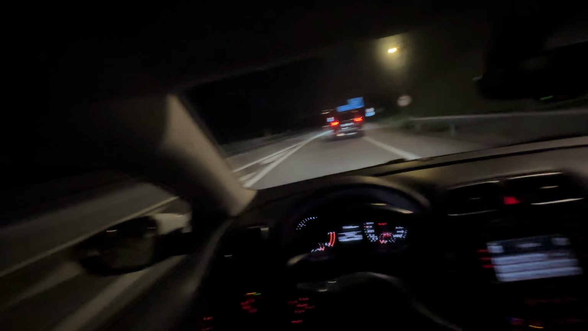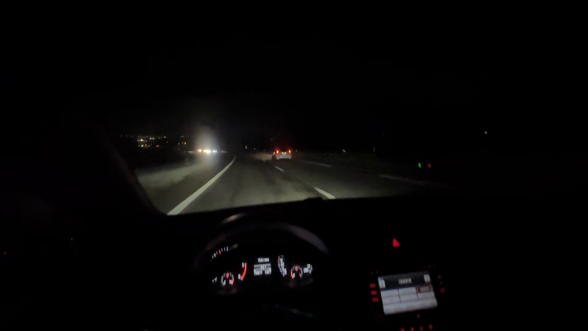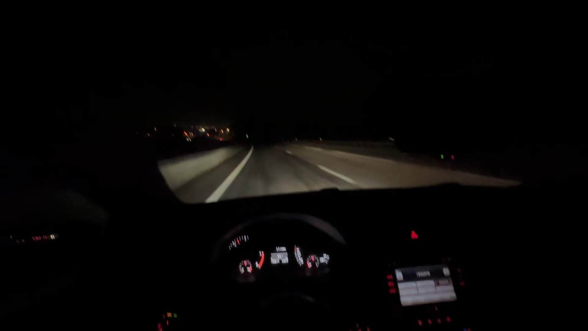So, car's warmed up, let's drop a gear and disappear. Whee! Fourth, fifth, let's go. It's so dark. I don't know if you guys can see the road ahead. I sure as hell can't.